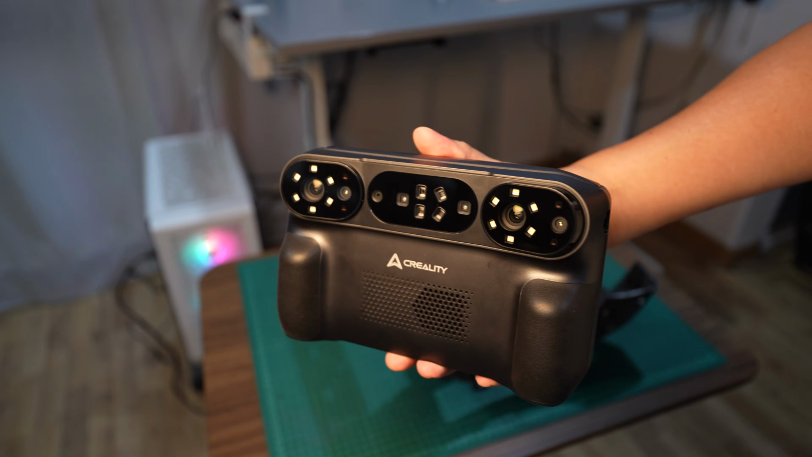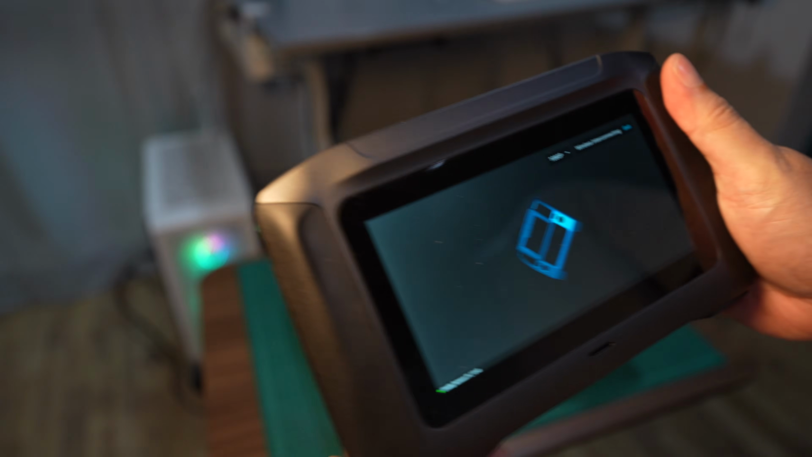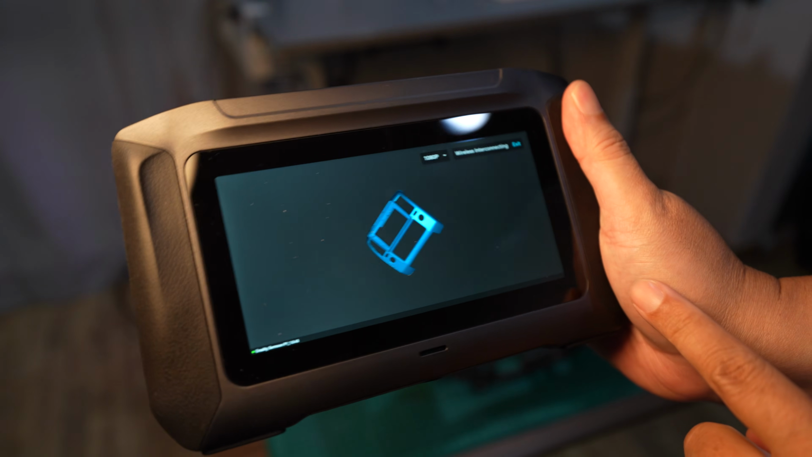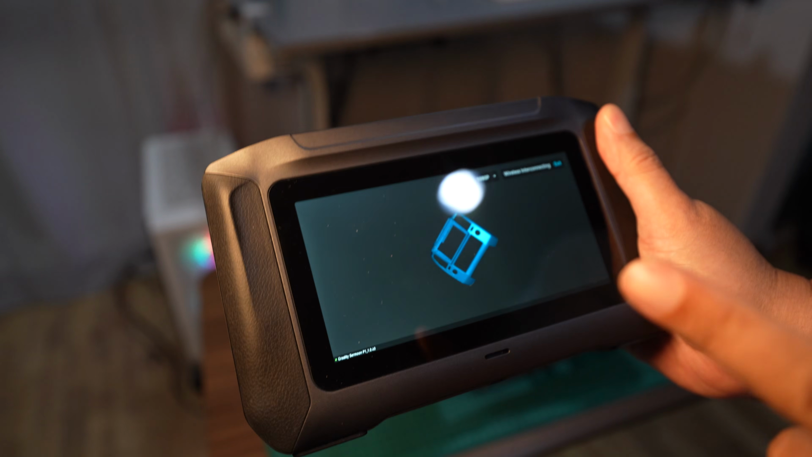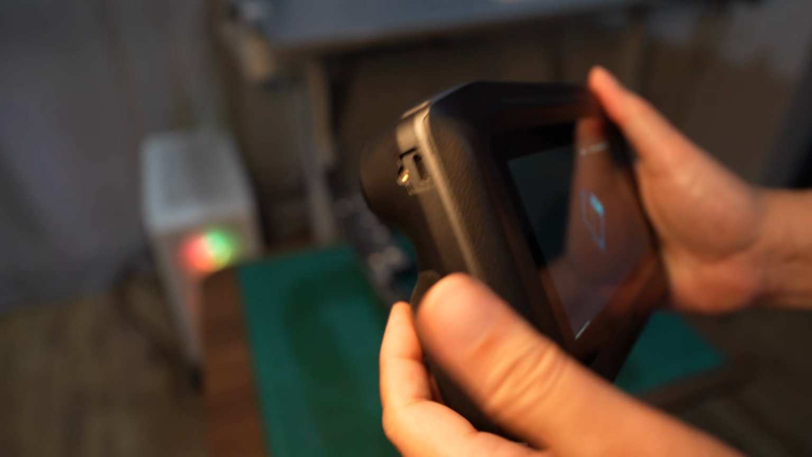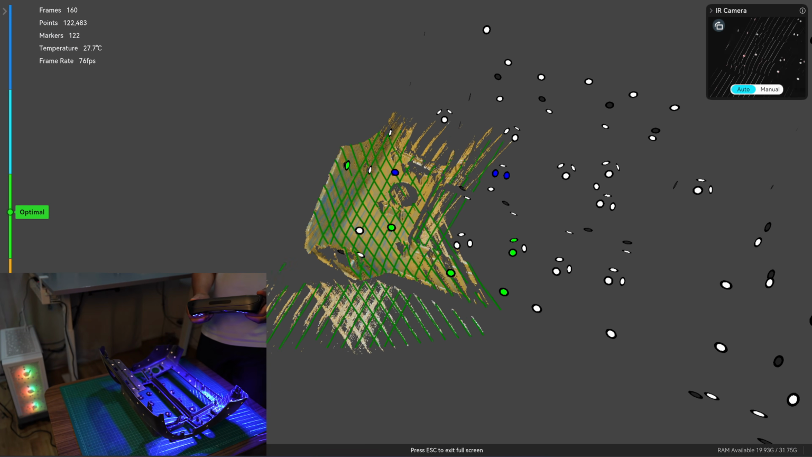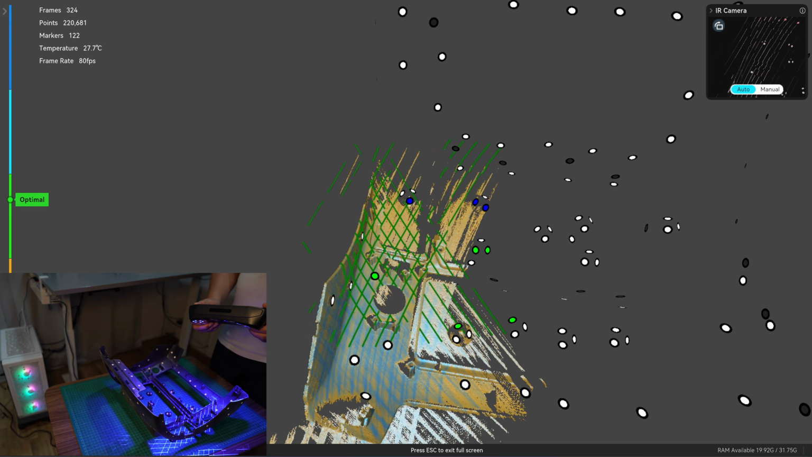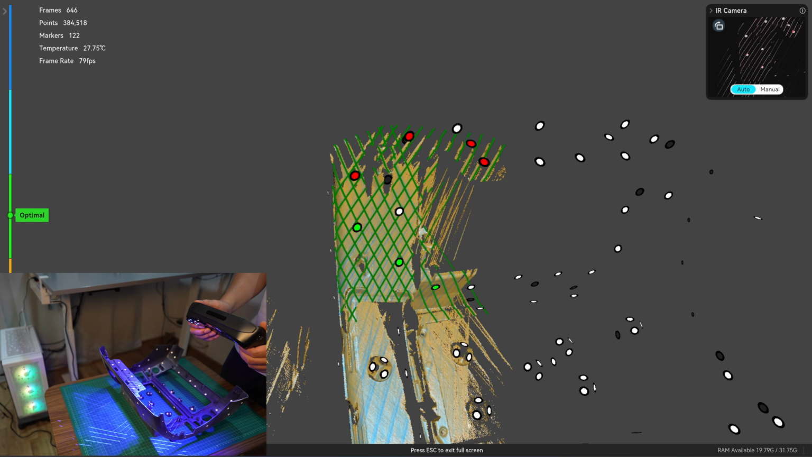Now let's move on to the last scanner in this lineup, the Creality Sermoon P1. With the latest firmware update, the P1 automatically casts the screen from your PC once the Wi-Fi connection is established. The P1 was launched in February 2026, making it Creality's latest 3D scanner.